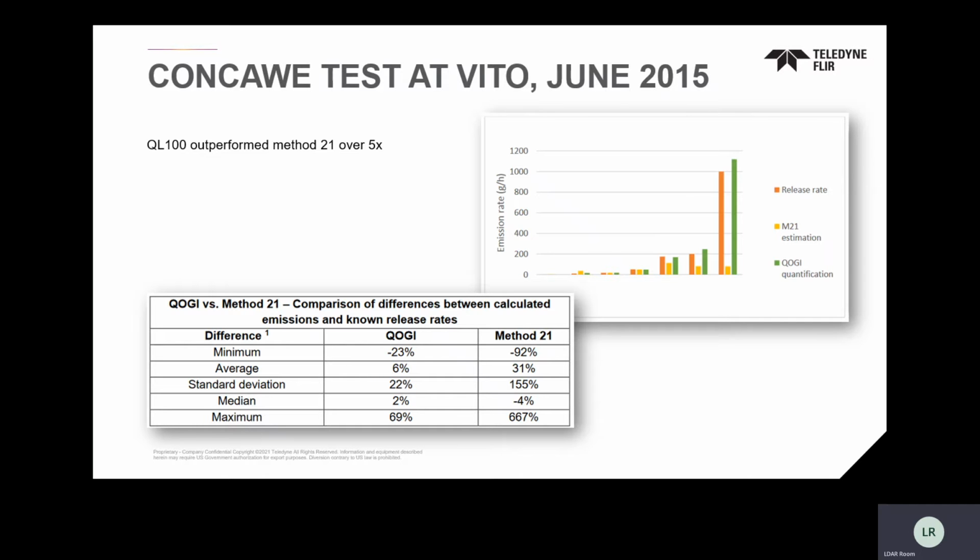So being able to do these direct comparisons, 6% is a little over 5 times more accurate and better at finding, defining and quantifying leaks compared to right now the gold star, if you will, on many of the applications downstream. And so the technology has been advanced greatly on this.